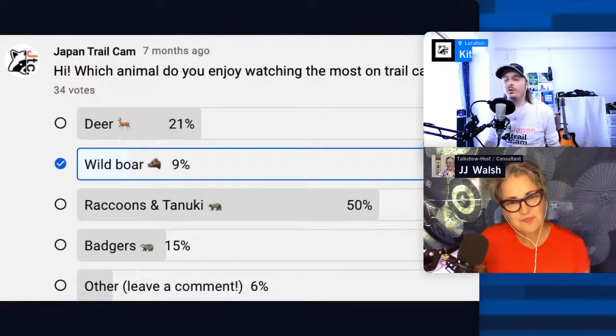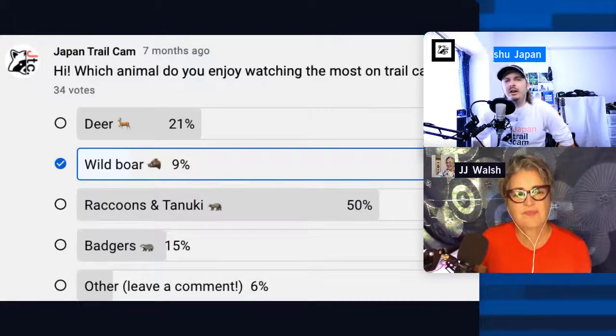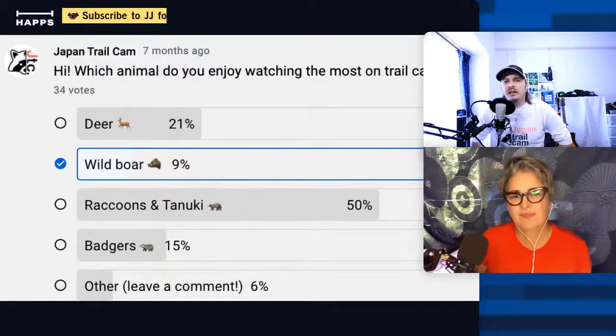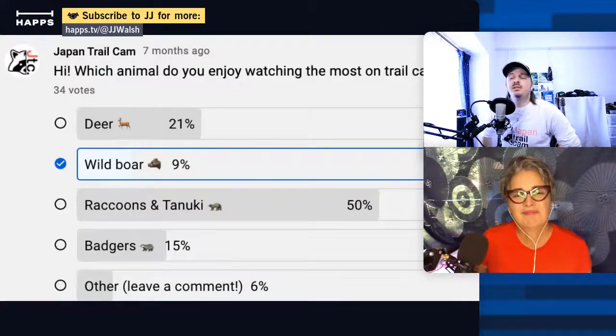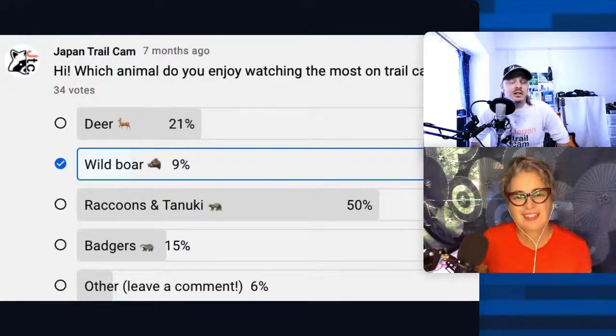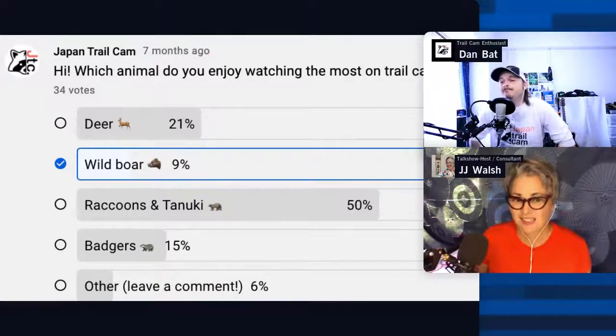Definitely, sure. For each animal, it's obviously going to be very different. But tanuki are very opportunistic, and raccoons are very opportunistic. They will eat anything that moves. Basically, they will eat bugs, snakes, lizards. They'll eat carrion. So if they come across another animal that has passed away, they'll eat that. Anything, raccoons and tanuki.